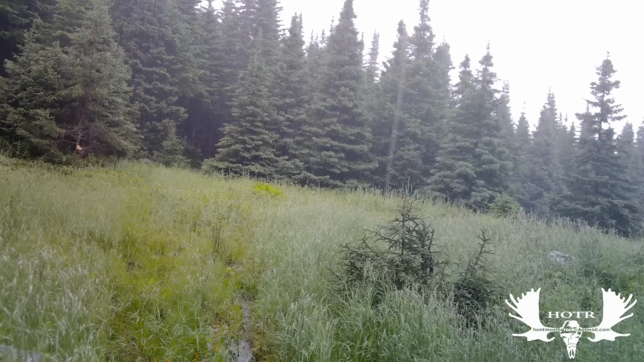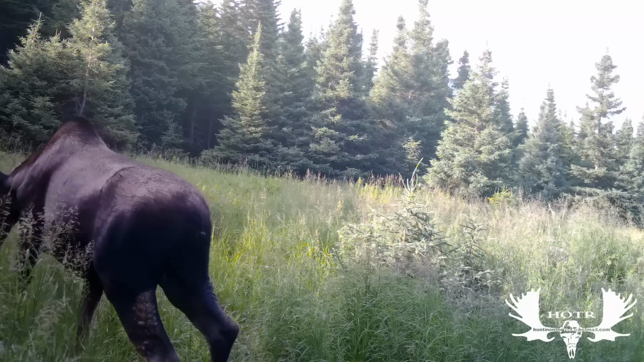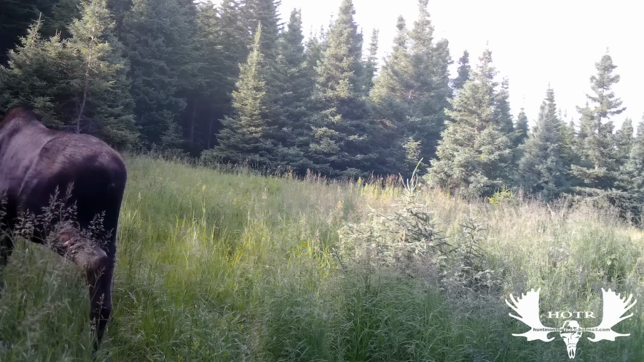I don't know if he was scared of the rain or if something was actually chasing him. Again, you can see how the flies really ravaged this poor moose's legs.